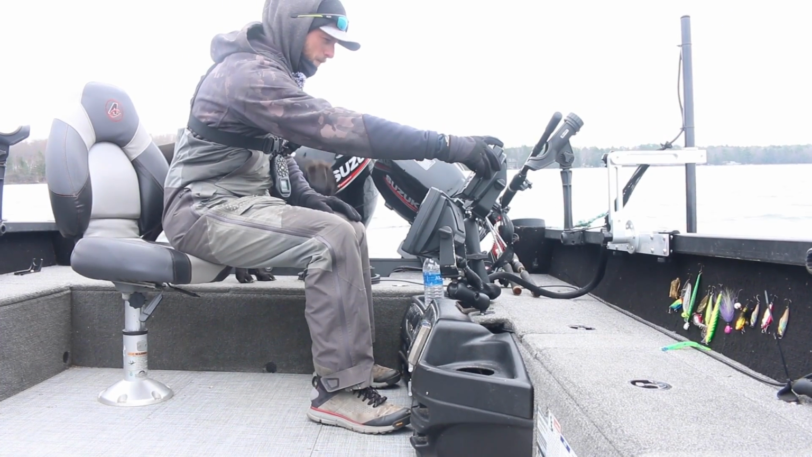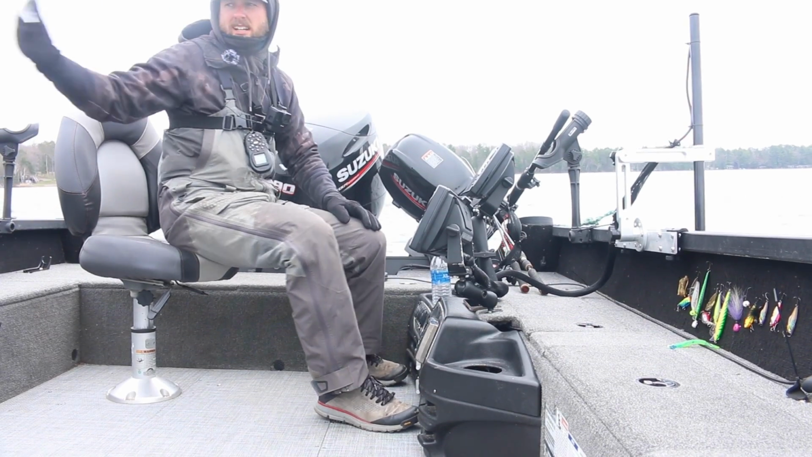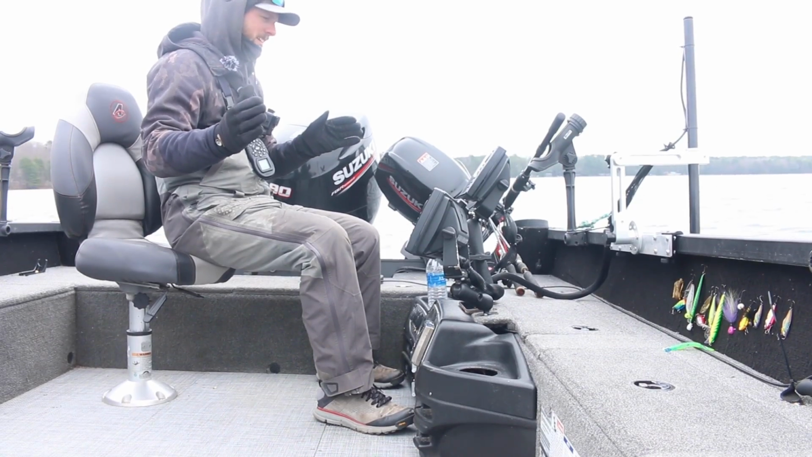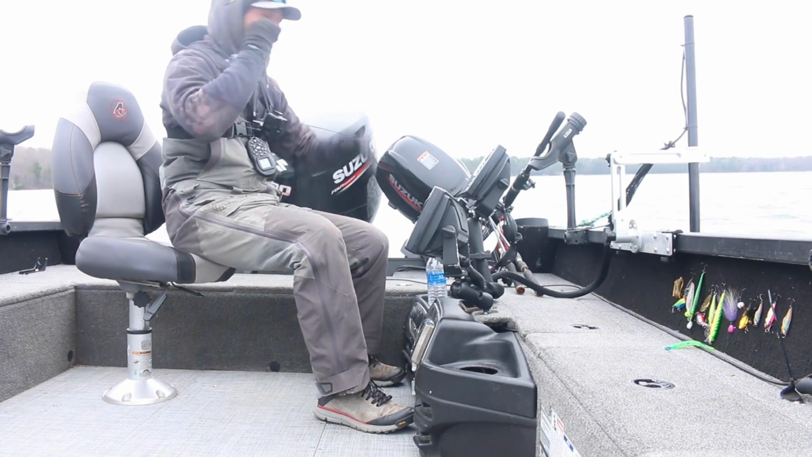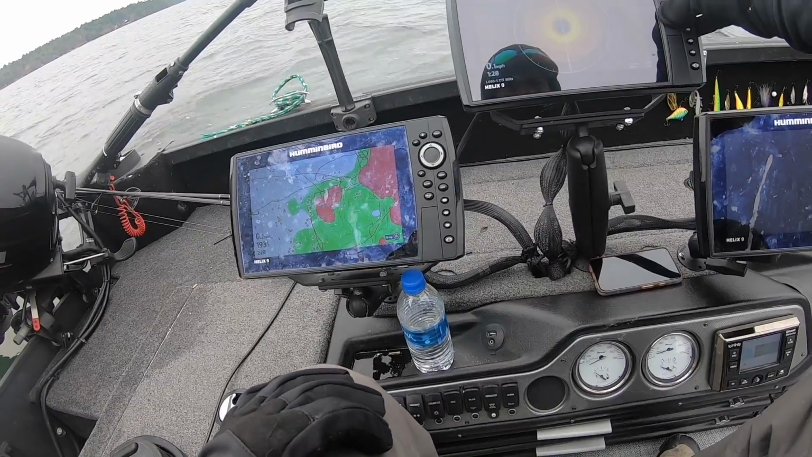All right, so right now we got some fish in front of us. I'm gonna go ahead and spot lock. I'll take a screenshot for you guys. Now, when I first marked these fish, they were right here. Now the wind's kind of coming from like this, so what I'm assuming is as we shift here, the next time we see these fish, they're gonna be more out in here. All right, so I'm gonna take another screenshot for you.